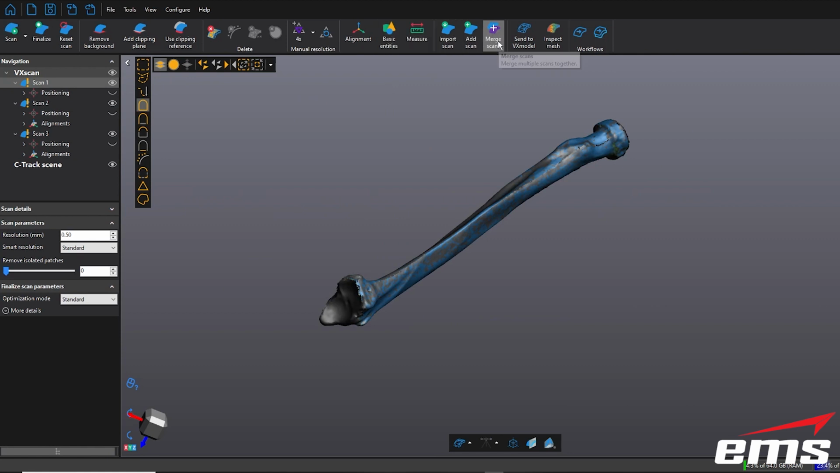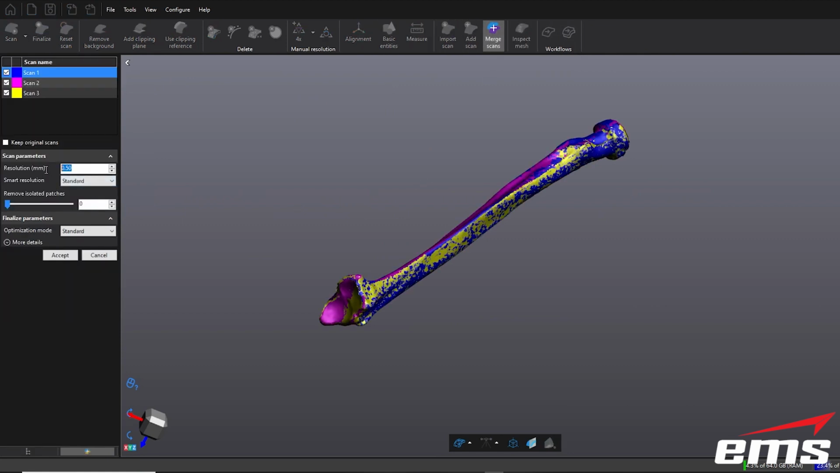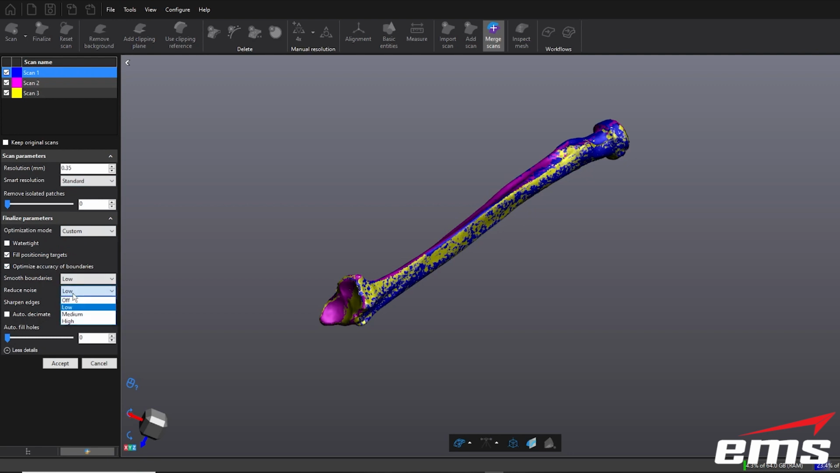Now we go to the merge scan. Again, maybe I want to crank my resolution down a little bit. I want to turn this to custom. And again, I'm going to turn off that noise and smoothing, but that's totally up to you. I'll go ahead and slide up the autofill holes a little bit and hit accept.